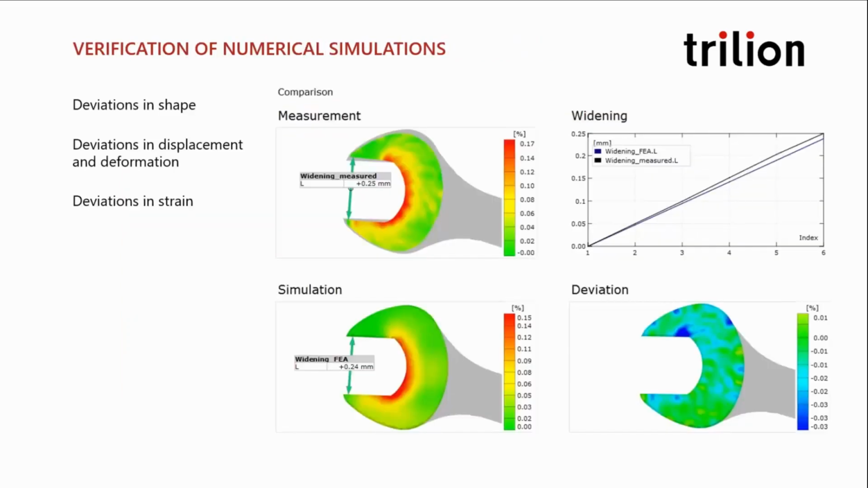ARAMIS works great for comparison to simulation. It looks and feels like FEA software already, but it is full field 3D reality. To go a step further, ARAMIS has the capability of overlaying the simulation with the real ARAMIS measurement to provide deviation maps. If you look at this wrench here, you see in the bottom right-hand corner an example where this overlay is incredibly intuitive to understand. You can see the areas where it deviates and point to those hot spots. So with a single iteration, ARAMIS users update their models to be ever closer to reality.